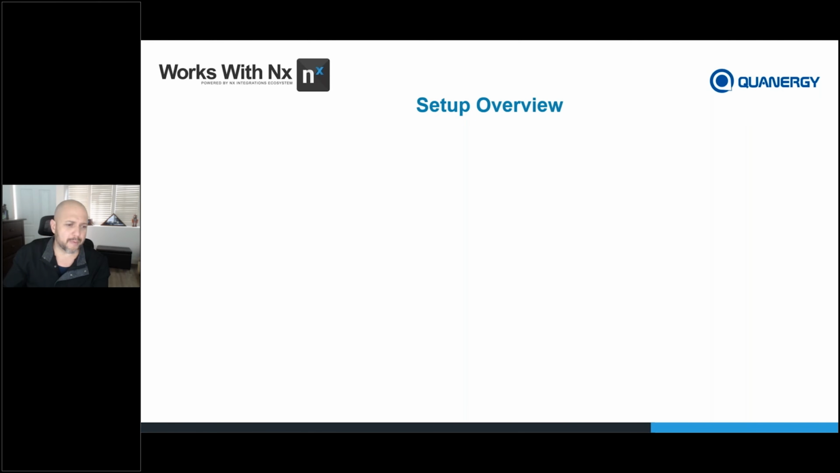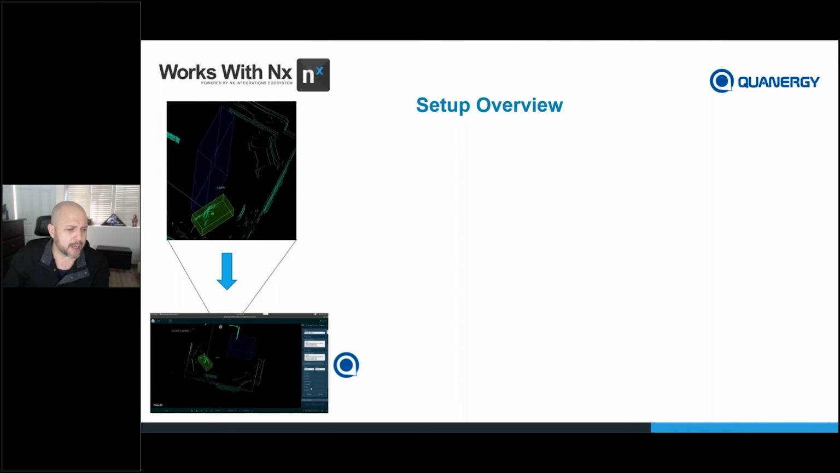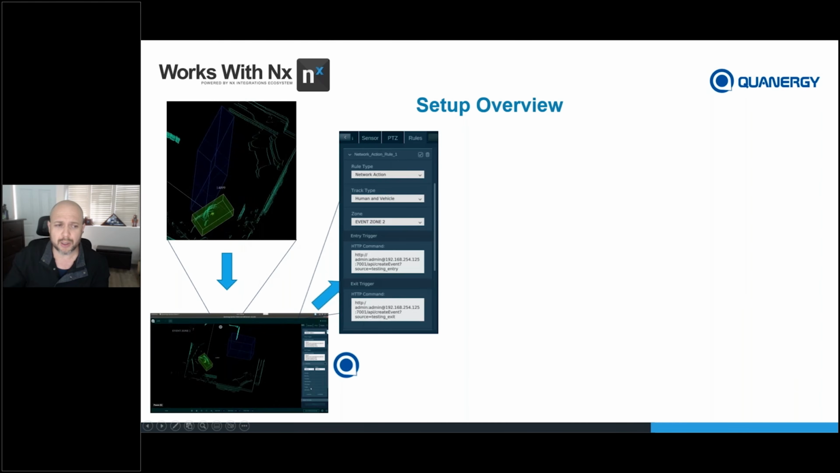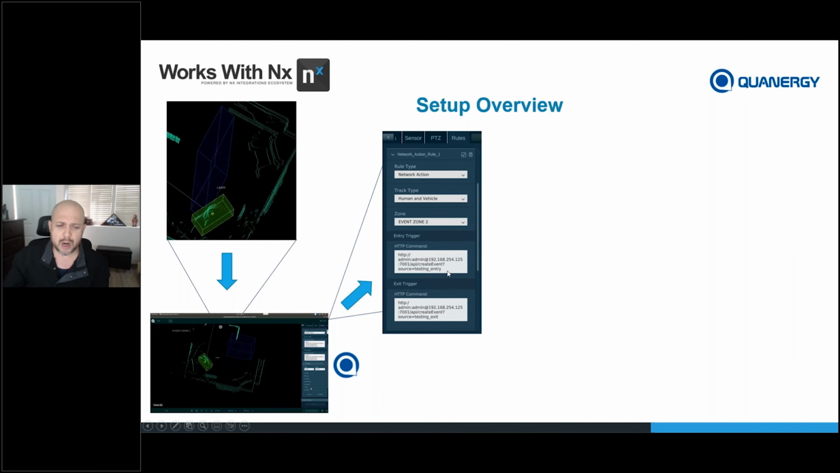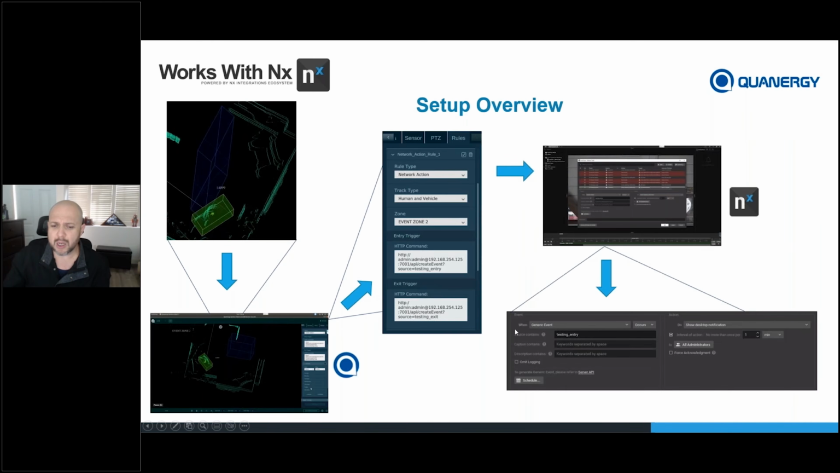Now, setup overview before I go into NX. So the way this is done, you set up your 3D zones inside of NX. Then from there, you go into Qortex. And what you can then do right here is basically set up, well, first off, the Qortex API will then talk to the NX API. So you're going to configure the HTTP events and actions inside of Qortex. And then the event data, based on the event zones, the detections will then get pushed directly into NX. So we configure our zones, we configure our endpoint, and then from here, you go directly into NX and you configure your events. So we select generic event and the type of action.